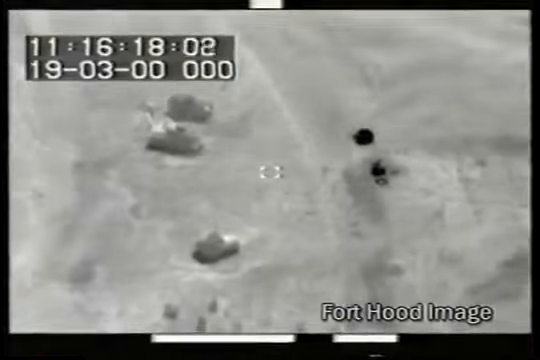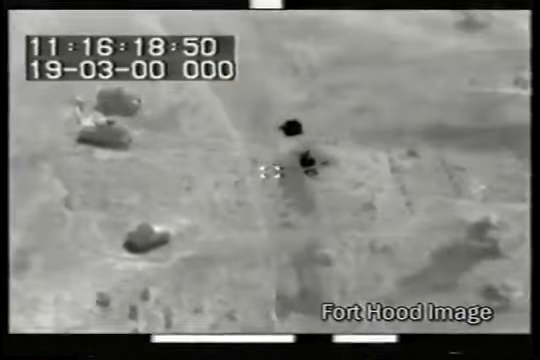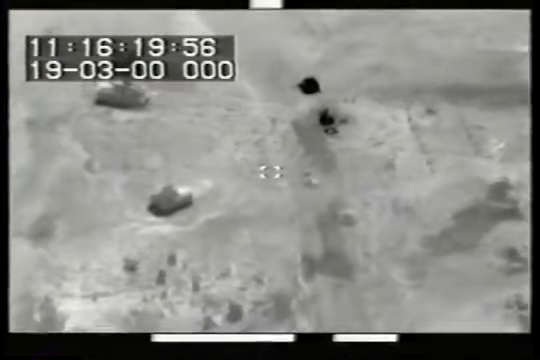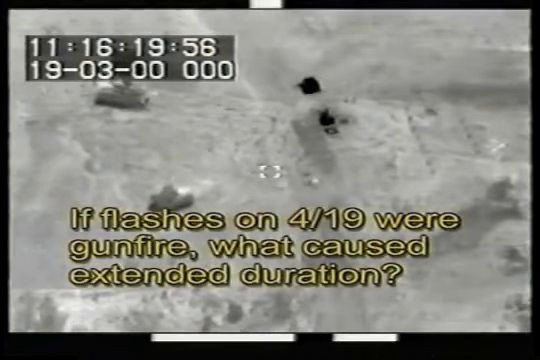While some gunfire flashes did appear on the Fort Hood FLIR imagery, they were infrequent and of brief duration. The government contends that flashes on April 19th could not be gunfire because they were seen so often and appeared to be of such long duration.